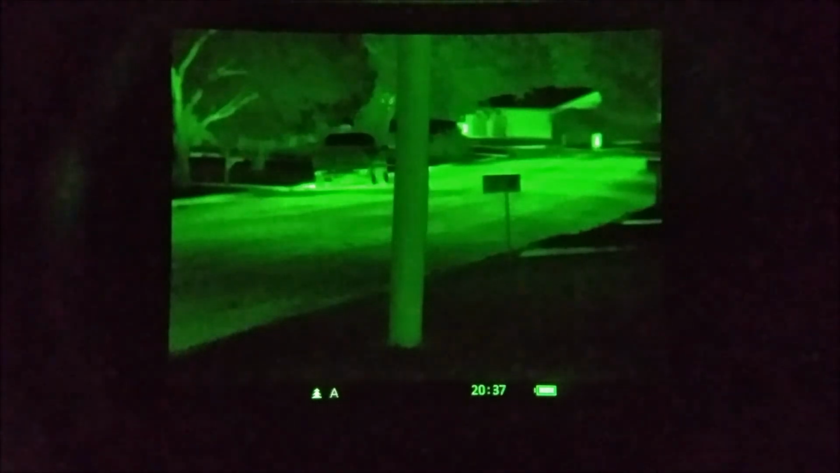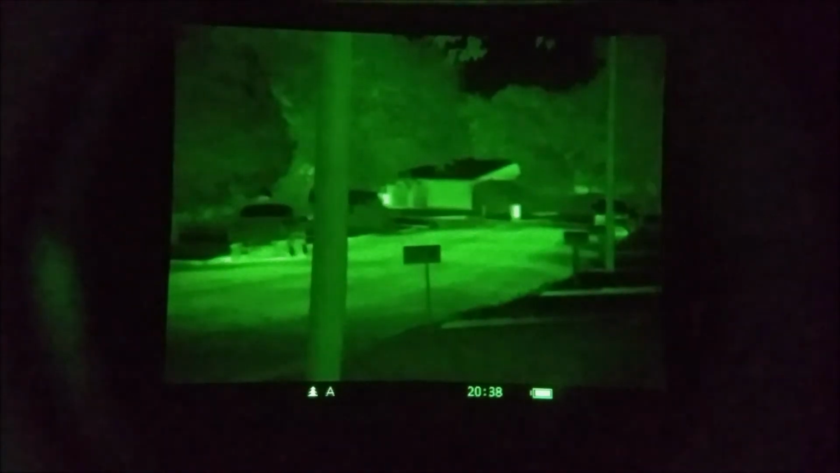You can switch polarity. So let's see if I can change the polarity. So there's a different polarity. Now we're in black hot. You can see the street is hot, and then the house is hot, and they're darker.